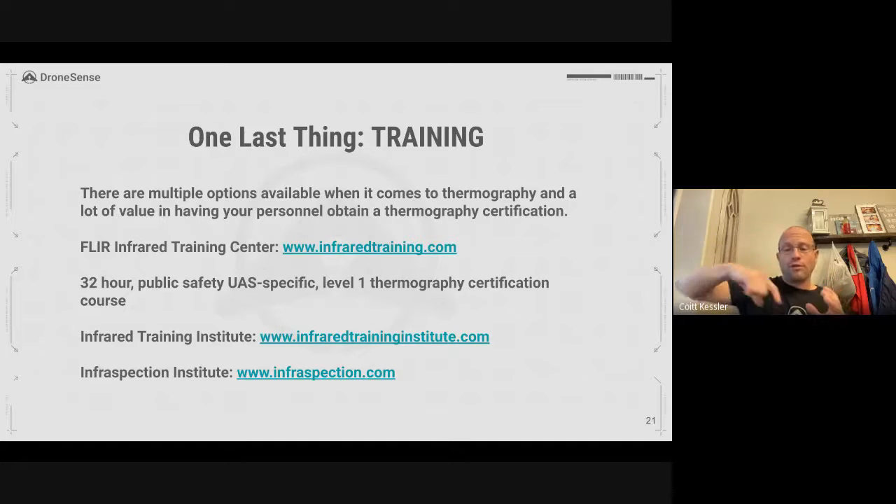We did it through DroneSense. We threw the grid up and used the thermal cameras. We weren't able to stitch it together, but as we were flying, we could identify a hotspot, pause it, and drop a pin on it if we wanted, and call somebody over to put that hotspot out. Just using the DroneSense mapping feature together with the thermal tool might be a good workaround.